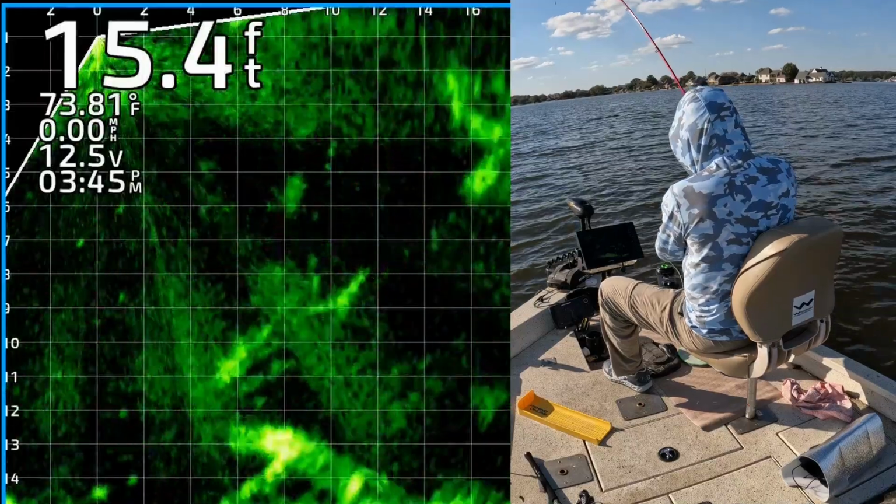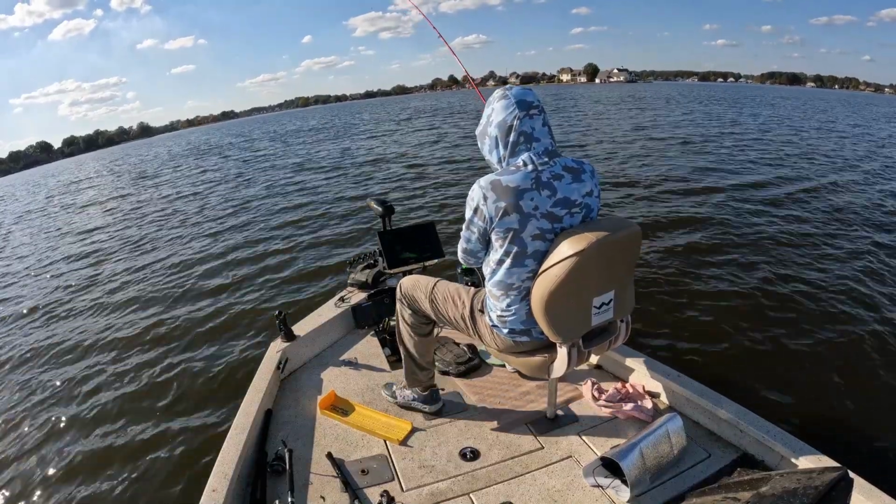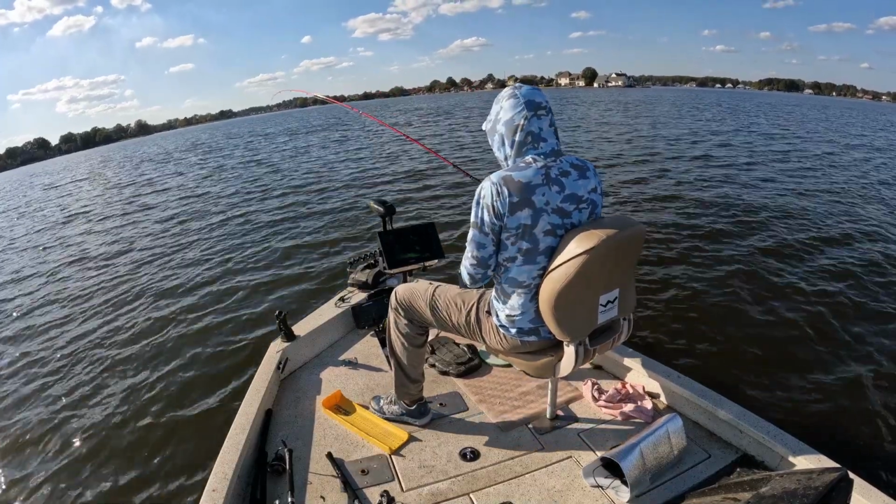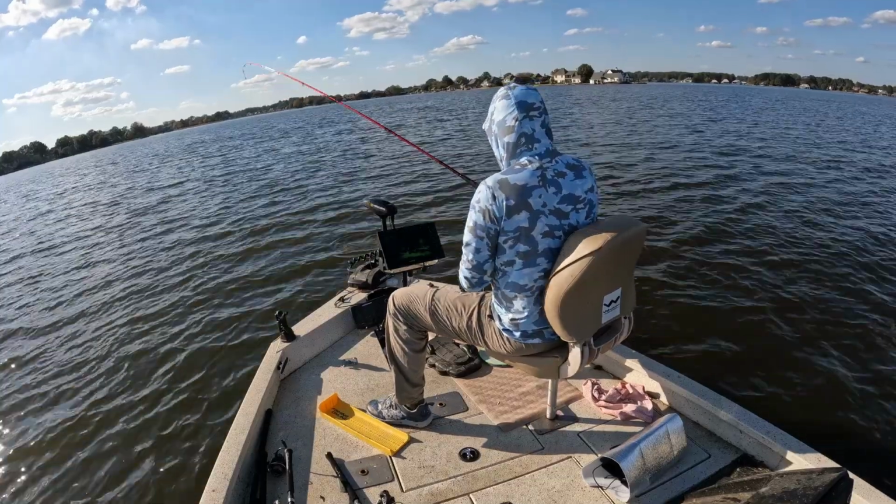Got him. Yes, he couldn't resist it. What's that crappie? I hope, man. Good Lord, it fought like a catfish. That's a good crappie.